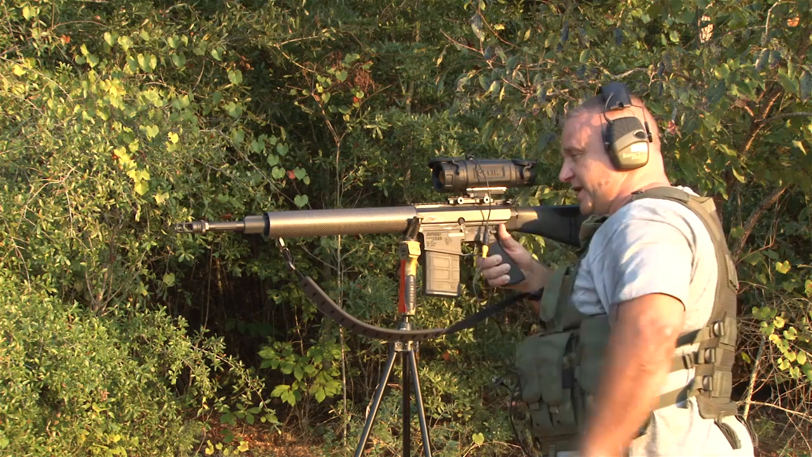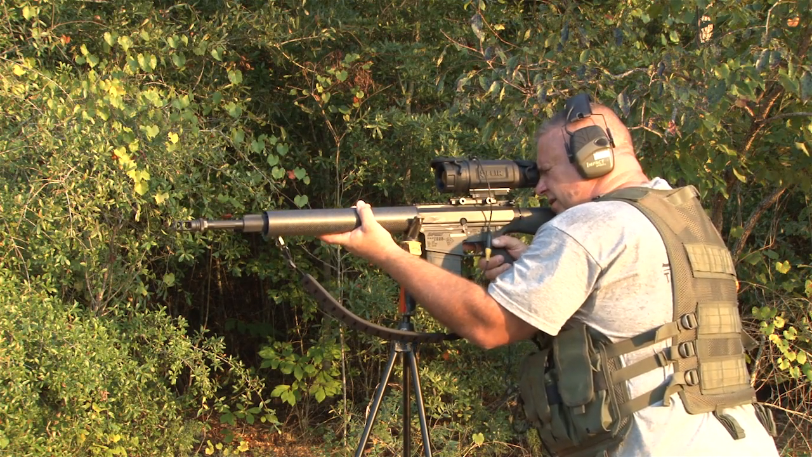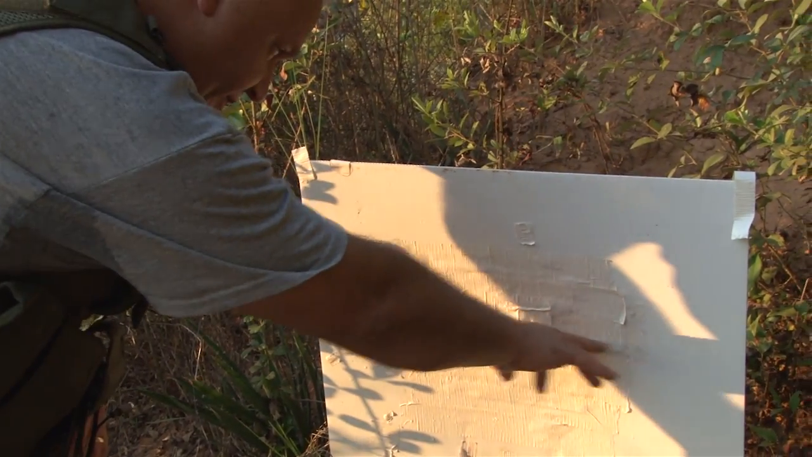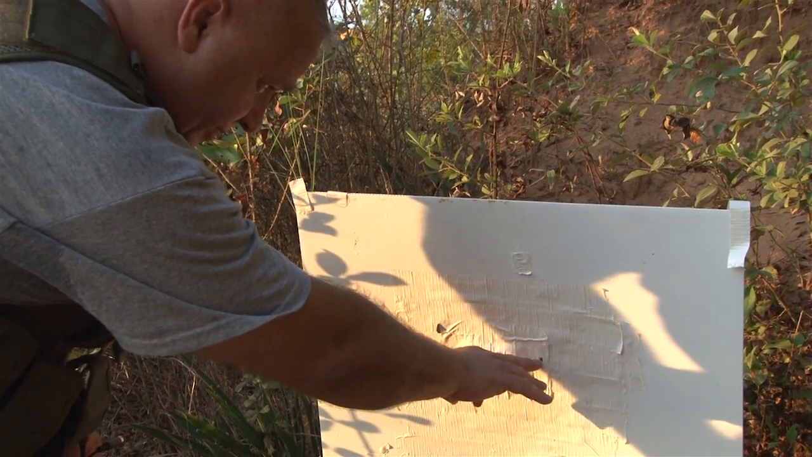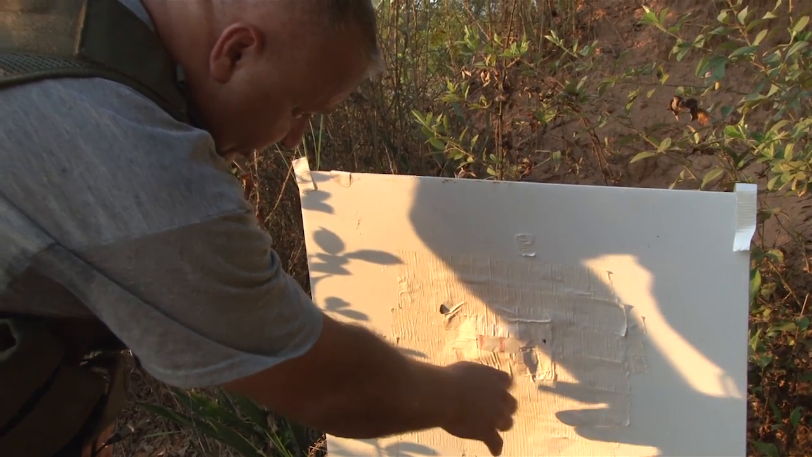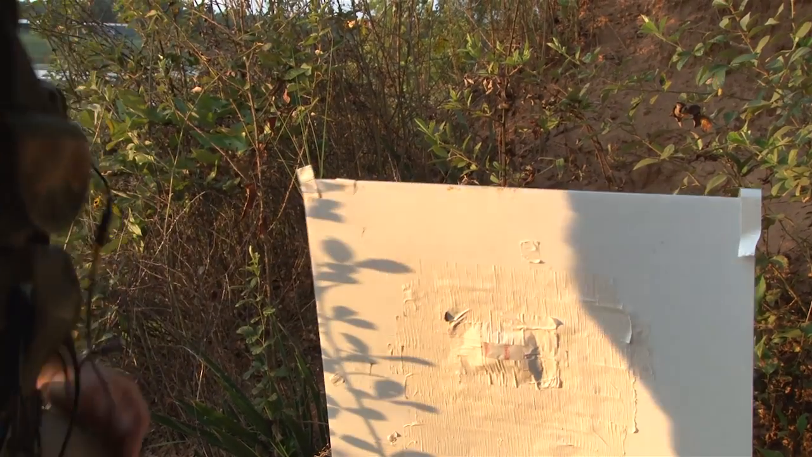Again, we're going to aim center mass of the white hot pad. Fire in the hole. As you can see, we've moved left about a good 8 inches. We still need to come left another 4 inches and down 3 inches. So we're going to cover this up, go back and make our third correction.